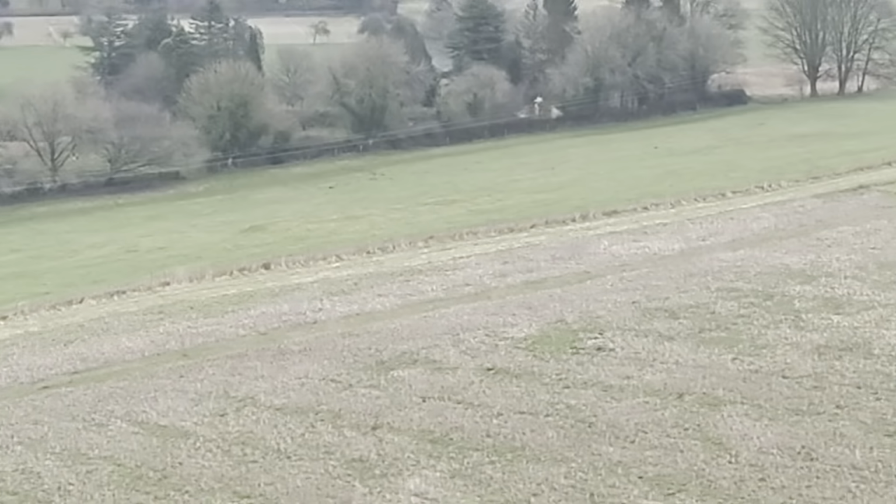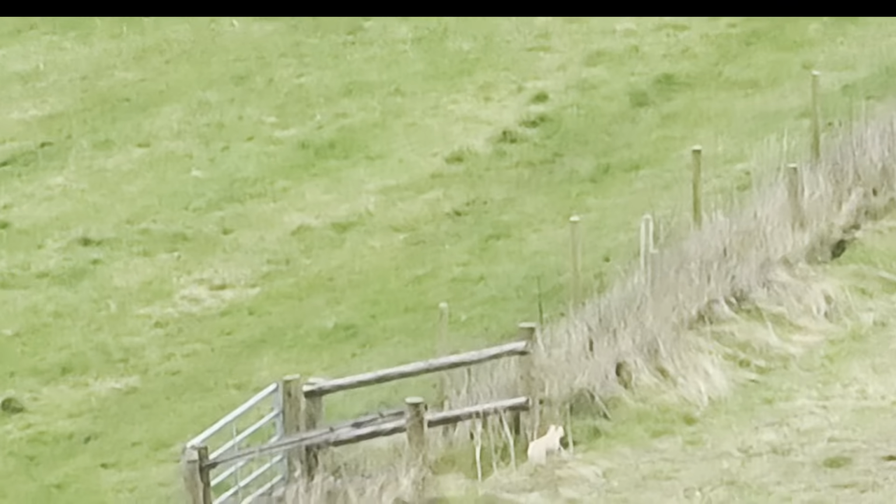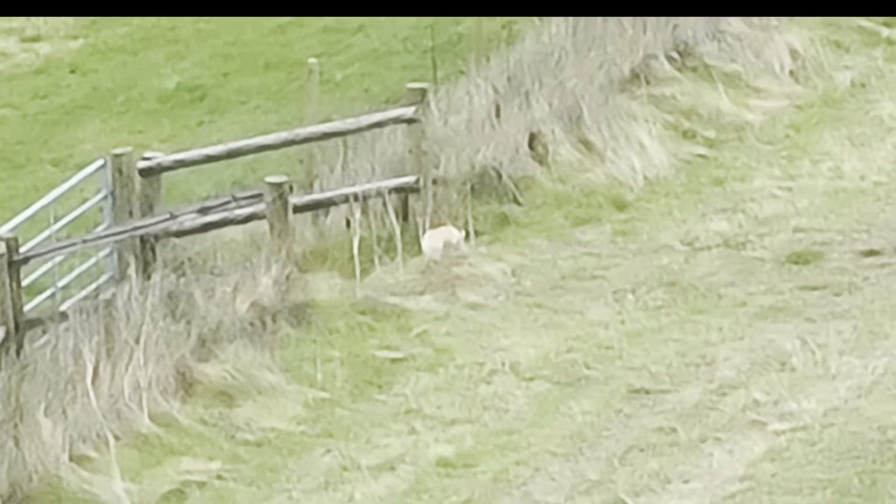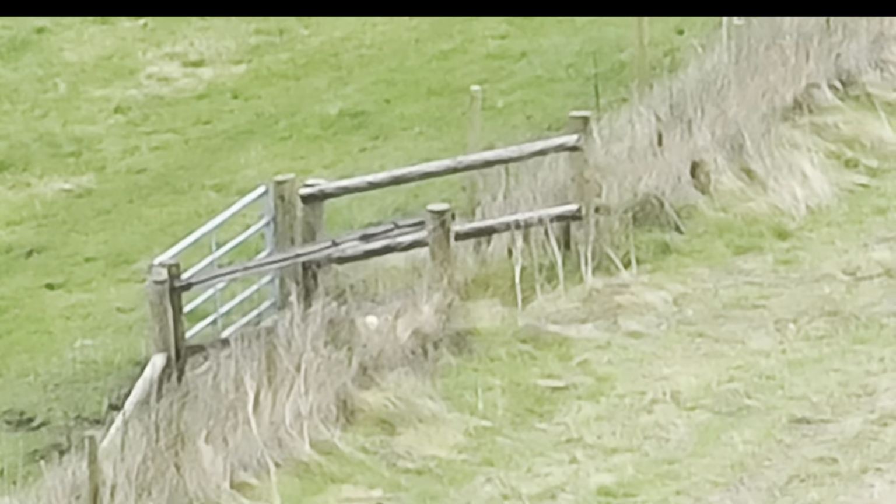So we did our absolute very best to keep an eye on him, to make sure that if he did then go back down to ground along the hedge line, we could direct Lauren to that location. Marley did stop just briefly at this gate. He was assessing whether he could get under it or through it into the next field. As soon as he knew that he couldn't, he turned and bolted again.